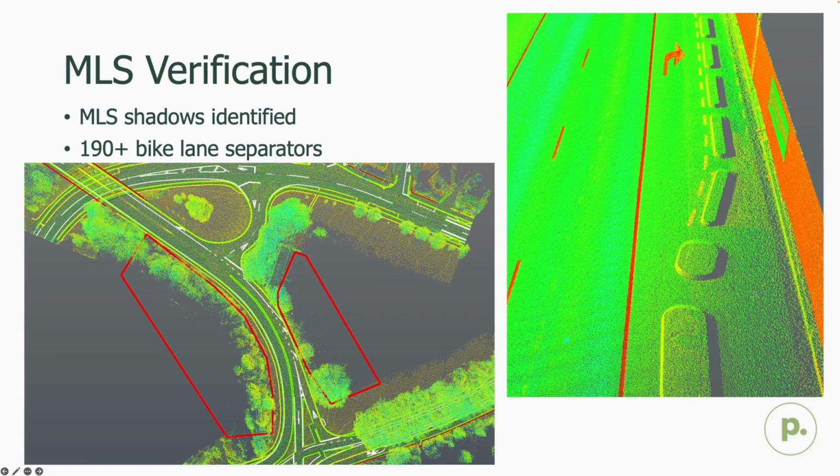of shadows where the main cause was actually these bike lane separators, and these can be seen on the image on the right. Overall, we actually counted these out, and there were 197 of these that created shadows, ranging in length from 1 meter all the way to 20 or 30 meters. Surveying these conventionally was going to take a lot of time that we really didn't have on this project.